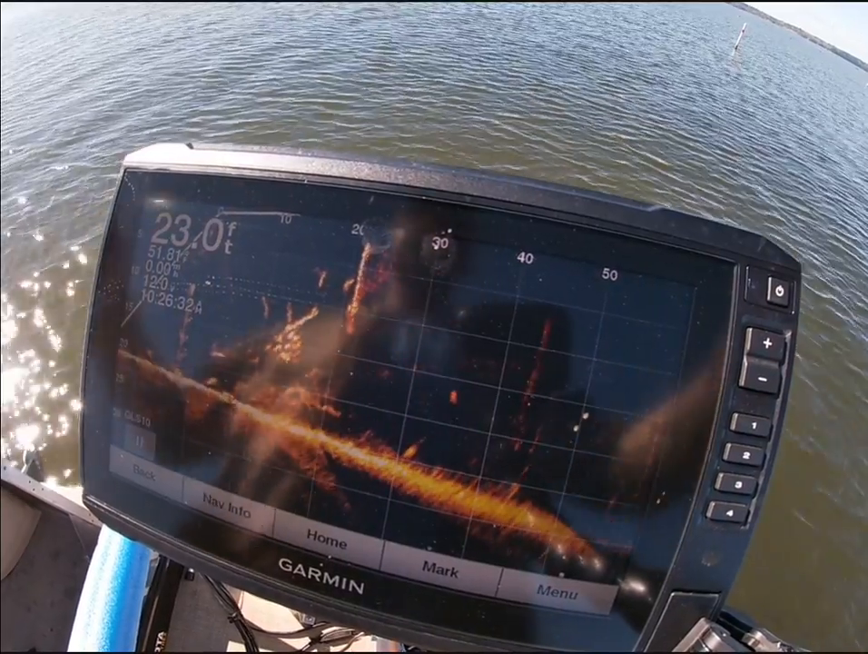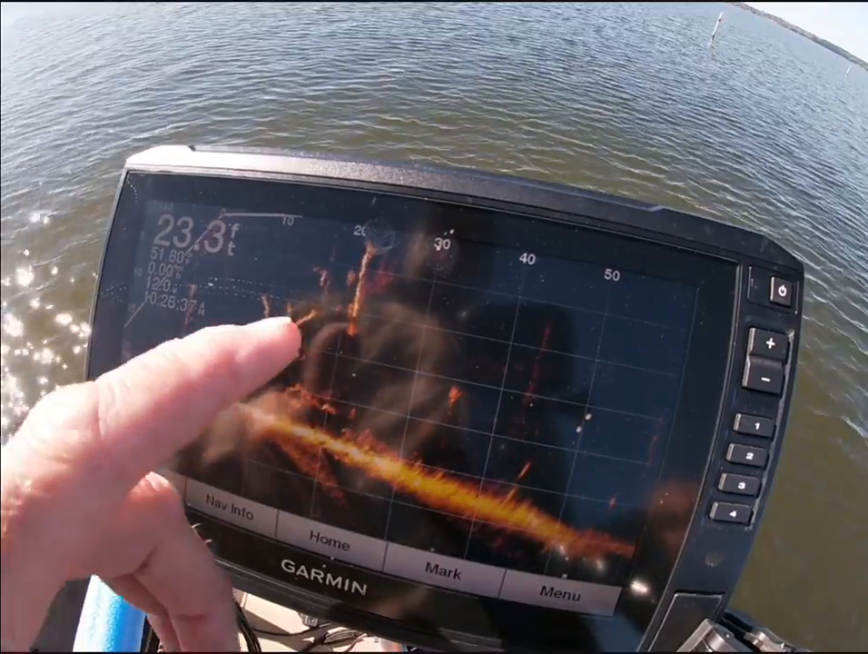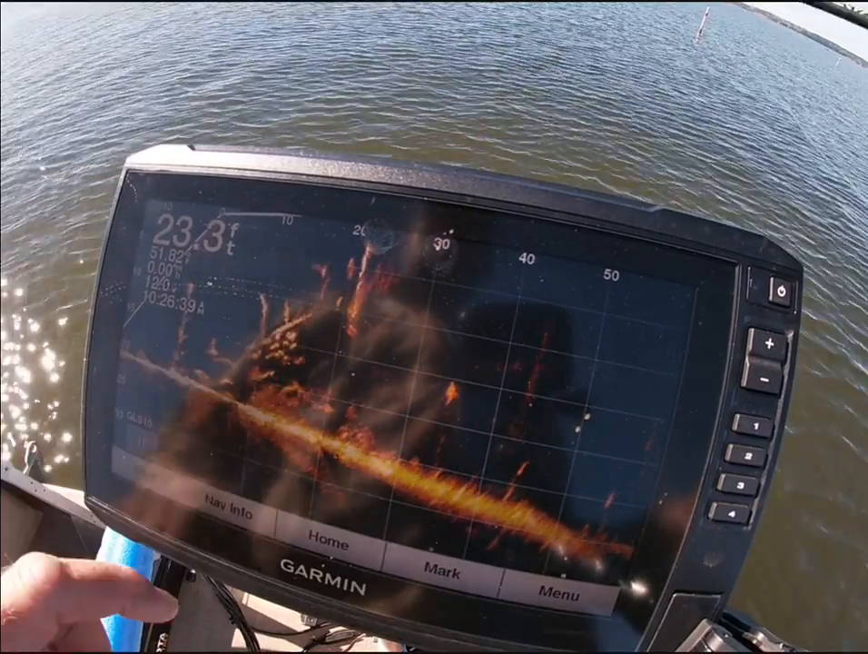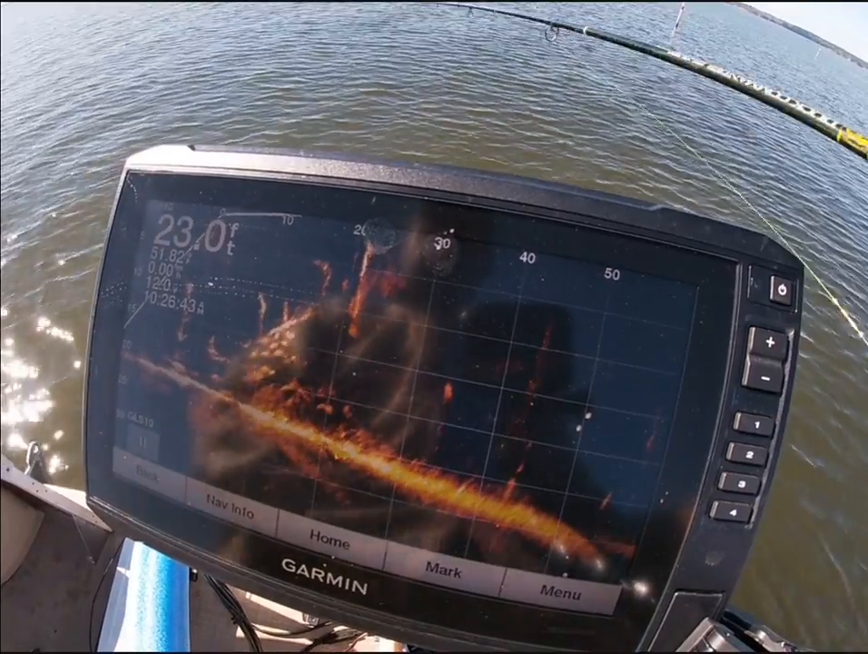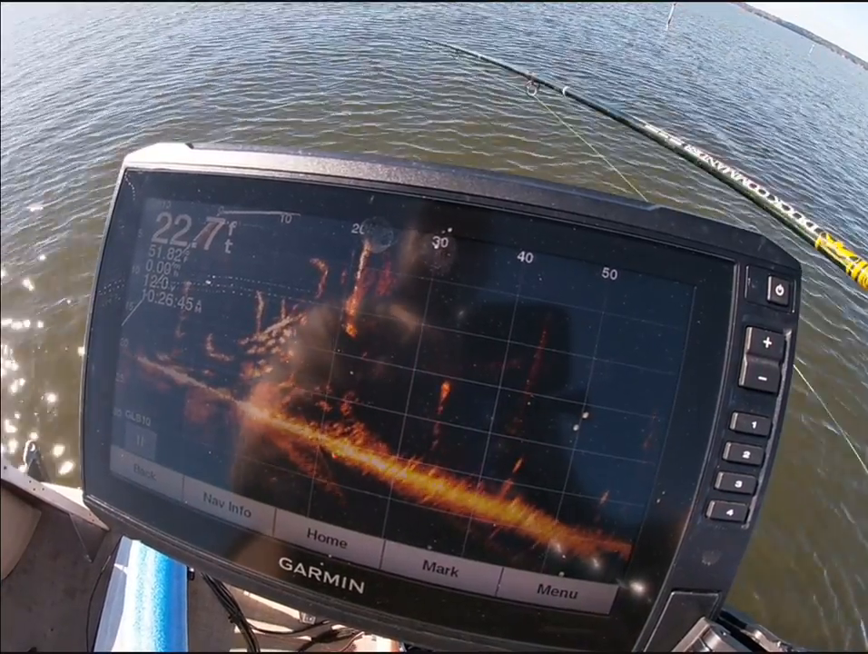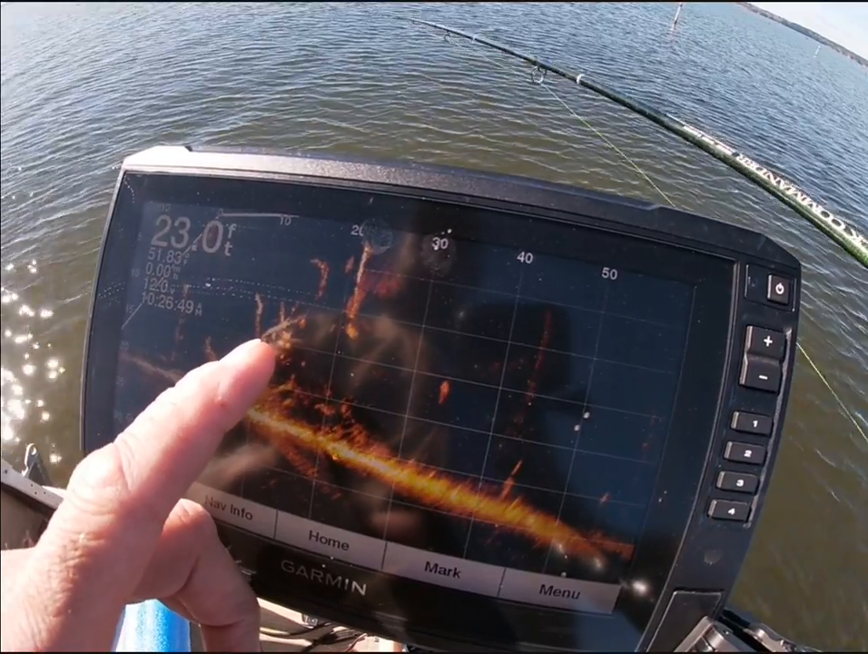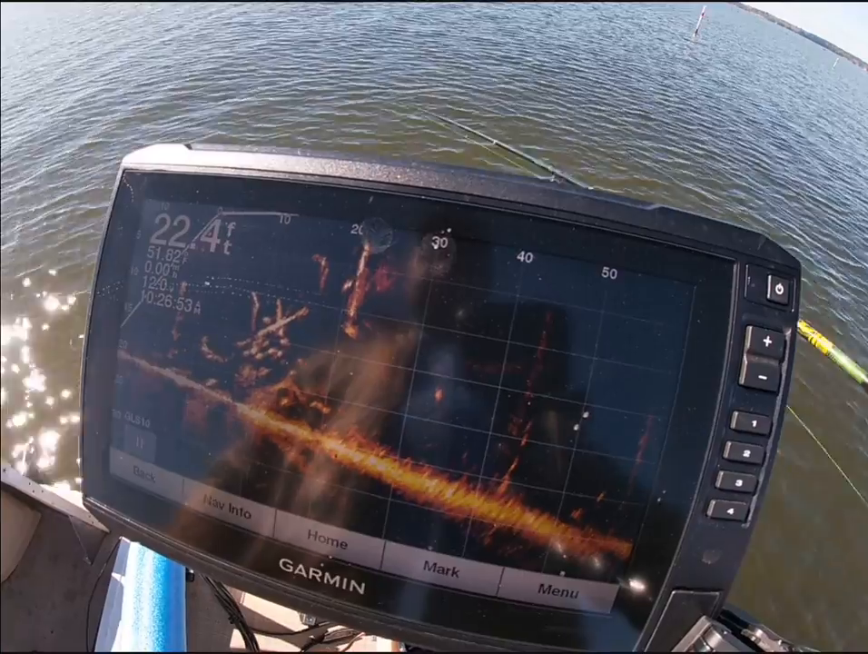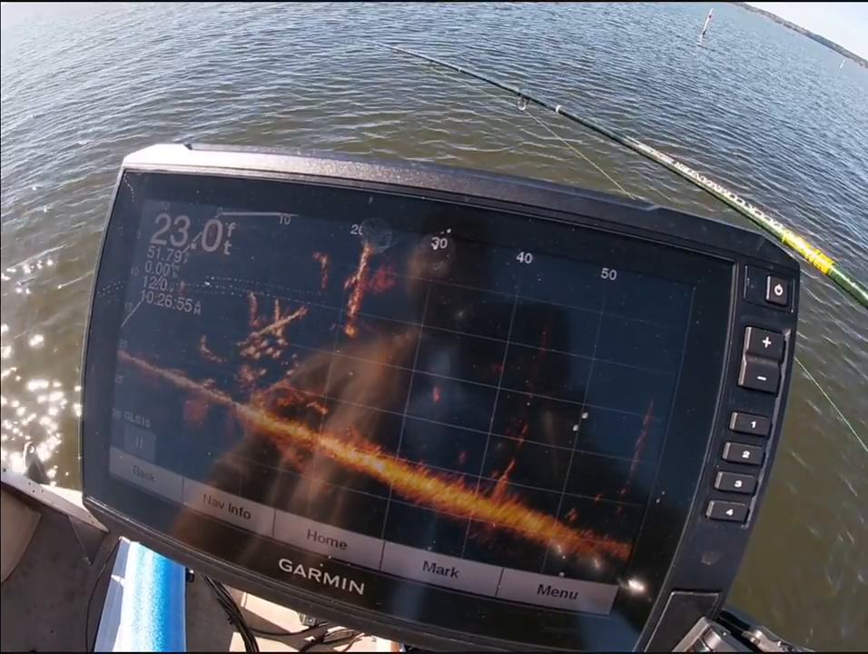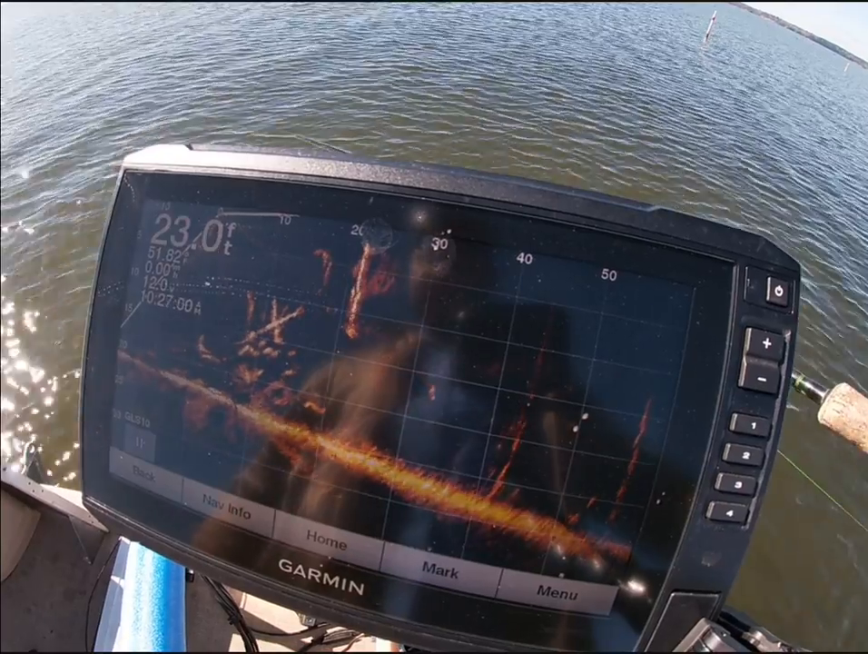Okay, I'm gonna pitch. All right, here, that's me falling in right there. You can see that falling in right on top of that stick up. I'm bouncing it across the top of that thing. There comes a fish at it right there. He didn't hit it.